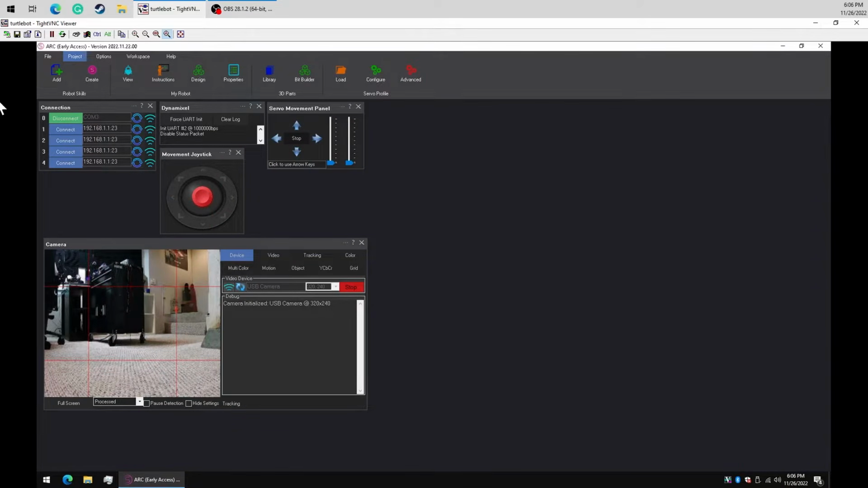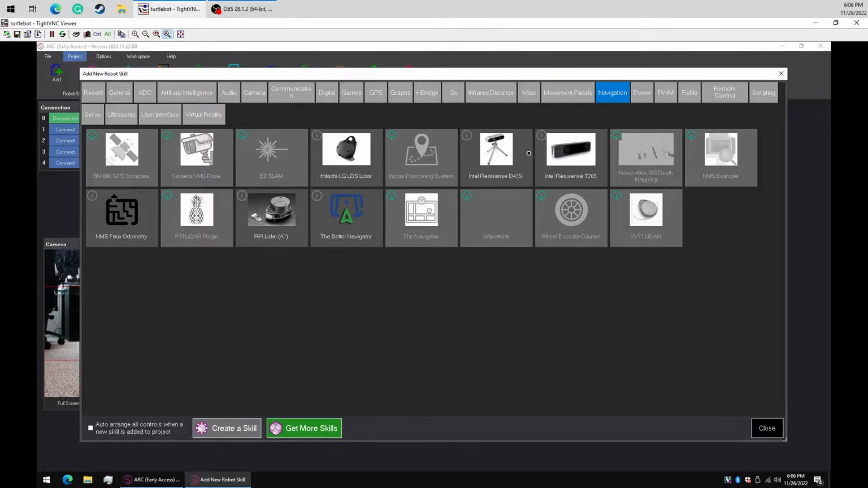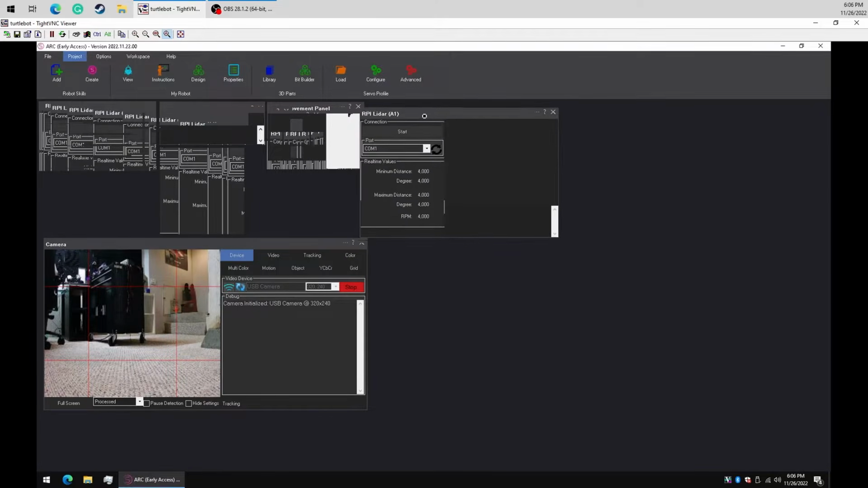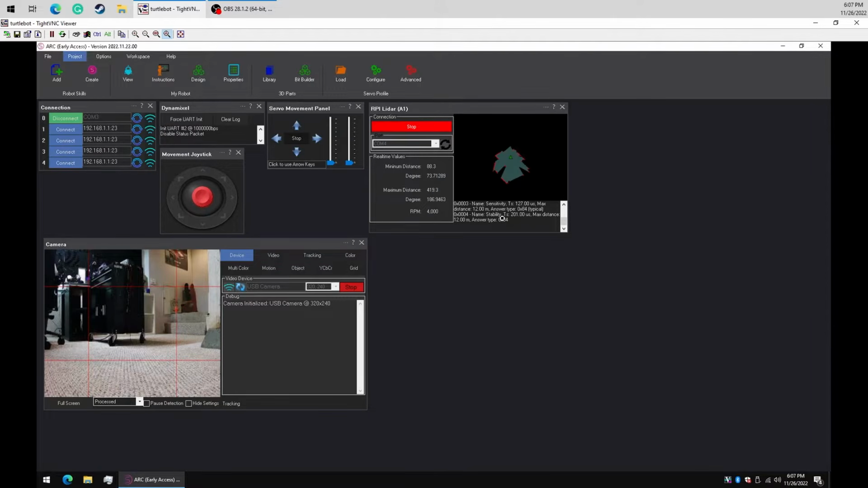So now let's add the Lidar in so that we can get that working. And that's going to be under the navigation tab. And there's a few different Lidars here. This is the one we want, which is the RPI Lidar. And we can select its COM port, which I believe is COM port 4. That's what we used before. There we go. Oh, we can see data. This is wonderful. So we can stop that because we don't need it running right now while we configure it.